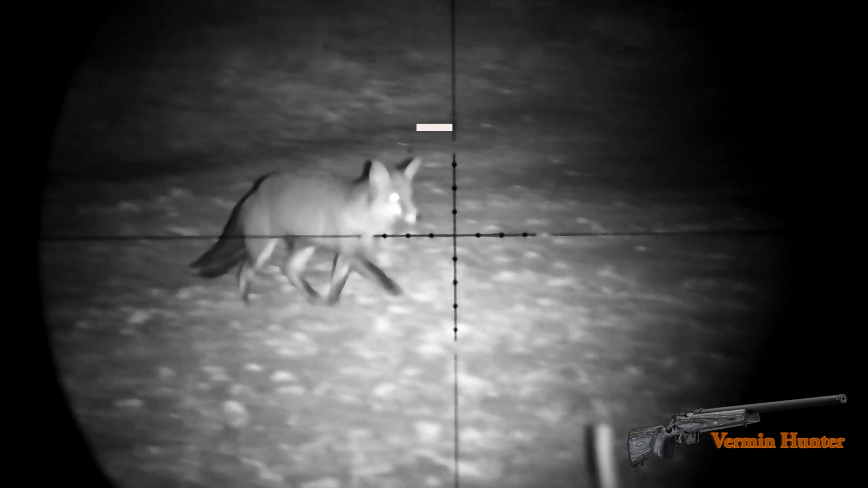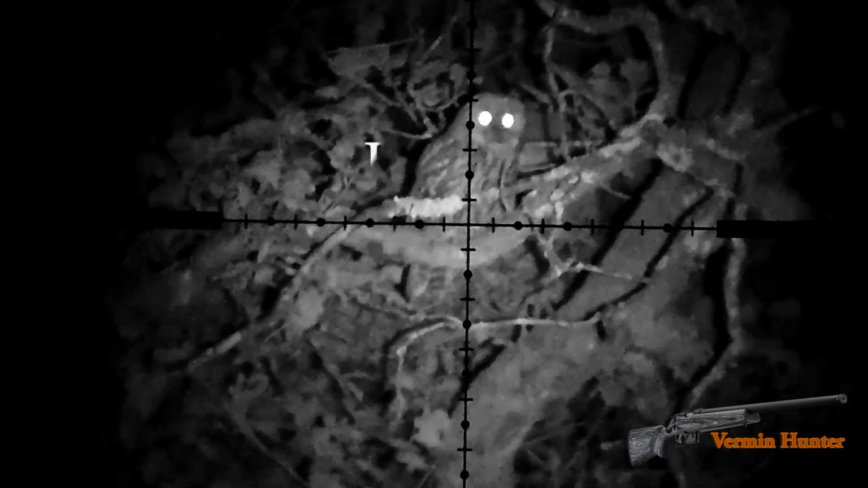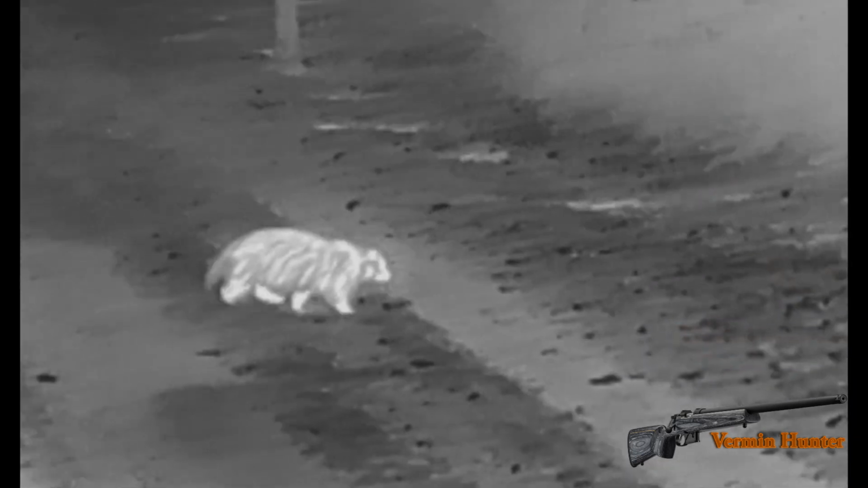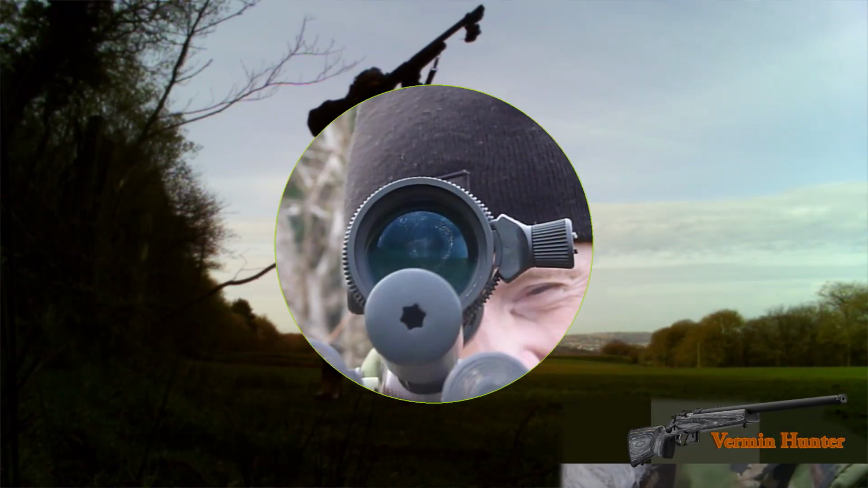This is Vermin Hunter and this is 223 Centrefire Foxing on my permissions here in South Wales. This is the second part of my two-part films which were shot on the farm permission in 2024. The first one was filmed in the early part of the year, from early spring right up until April, and this particular one, the second one that you're watching now, will be from June.